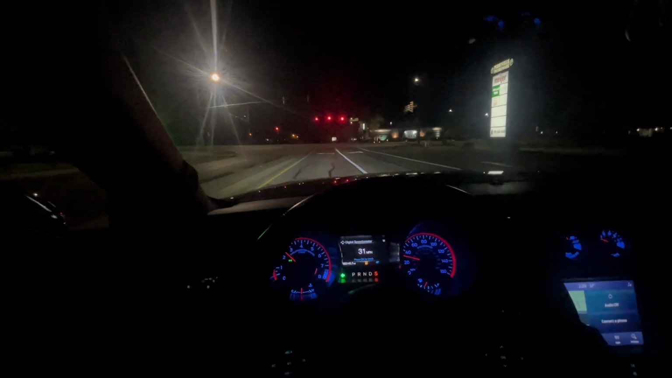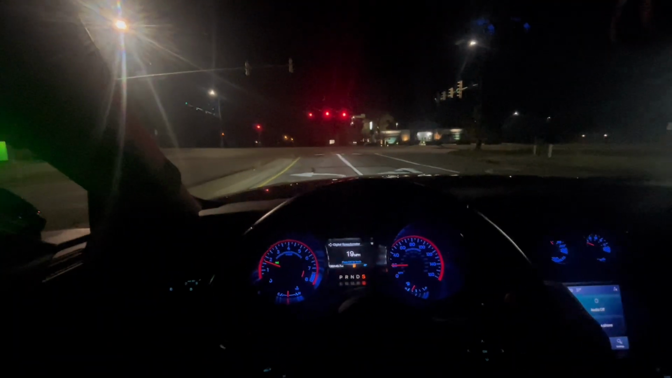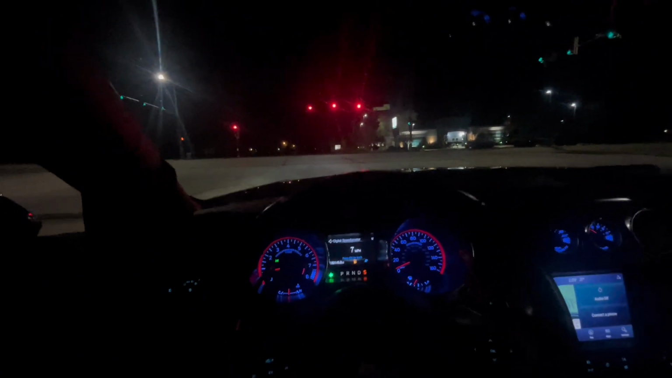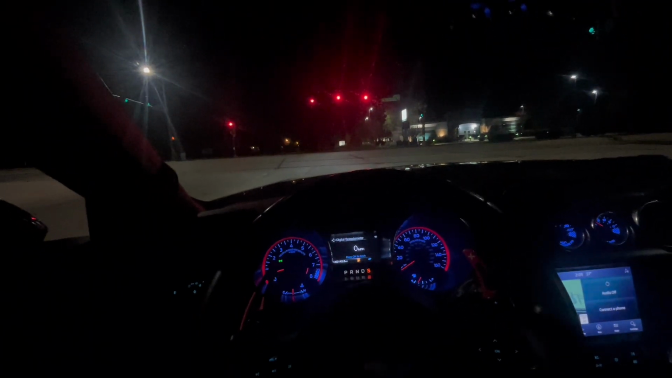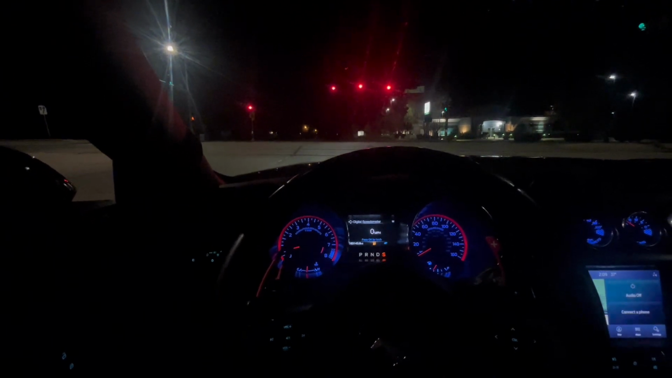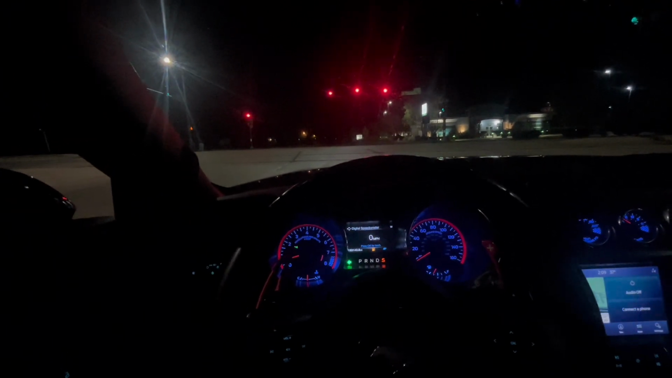Whoa, my car is just losing traction, it felt like. Even gaining traction, what the heck? It is pretty cold out. My tires ain't the warmest, so it kind of makes sense.